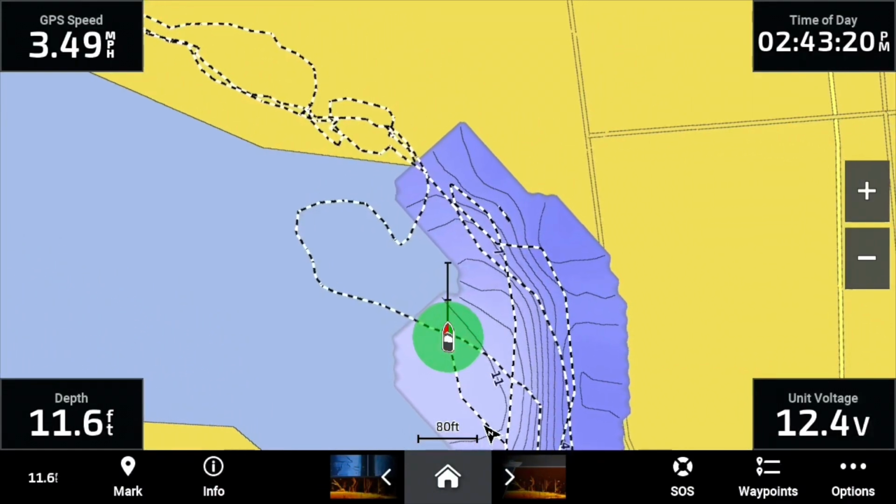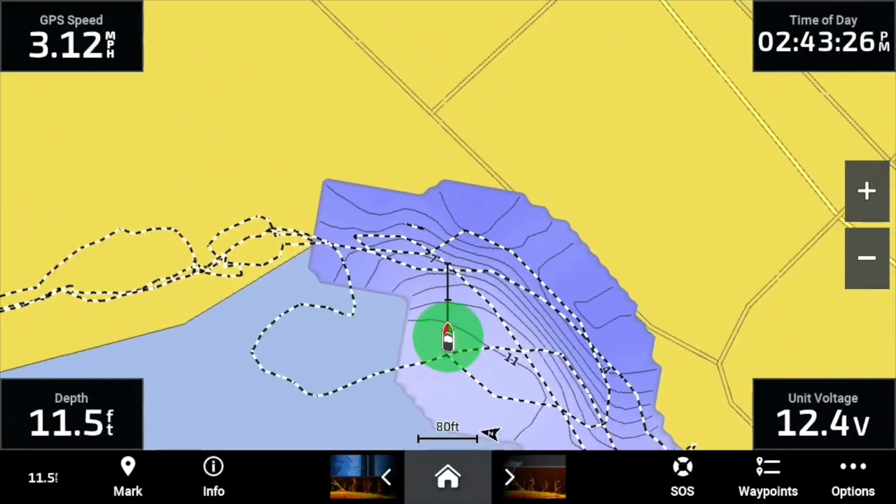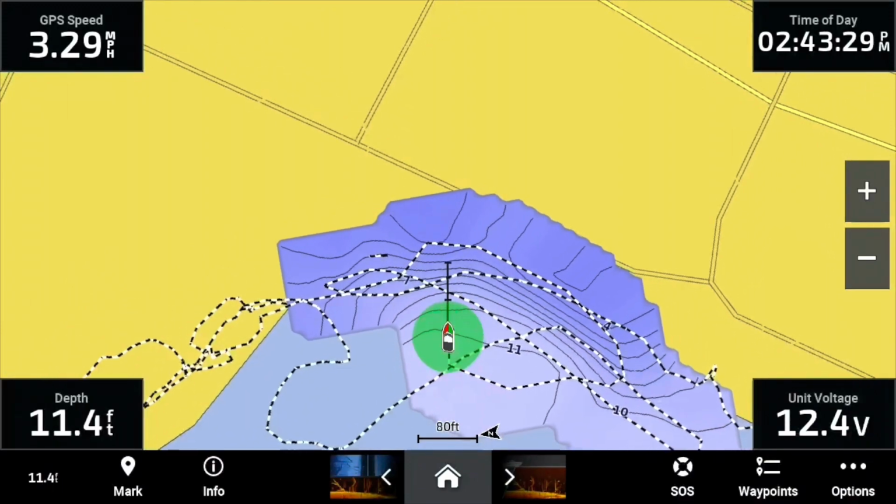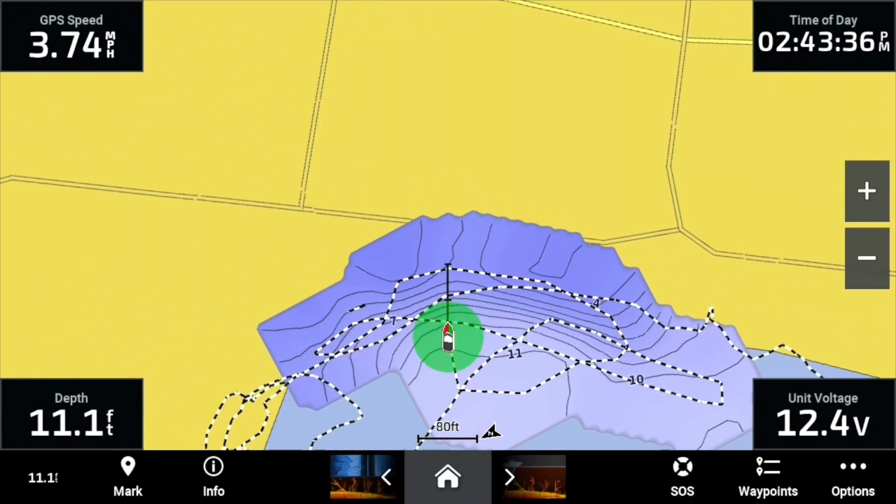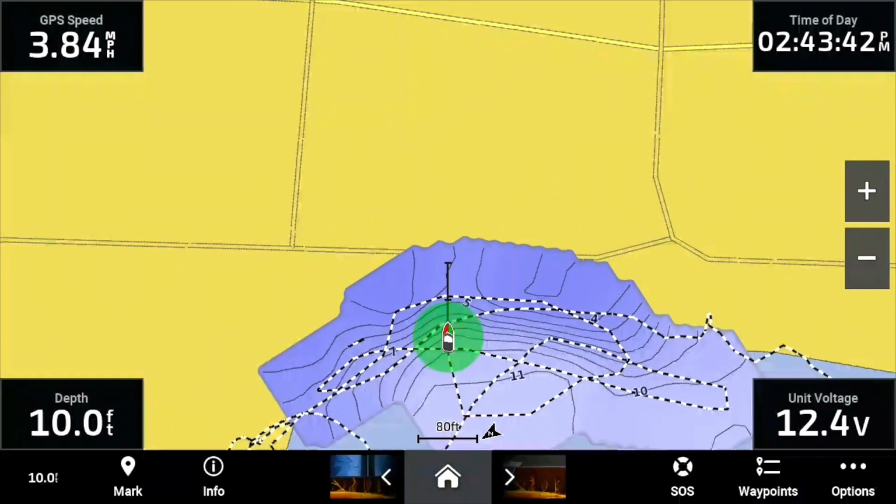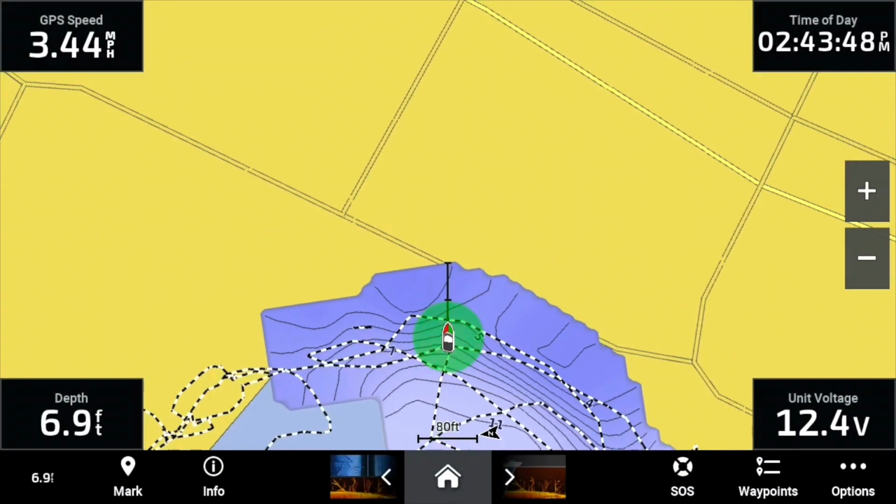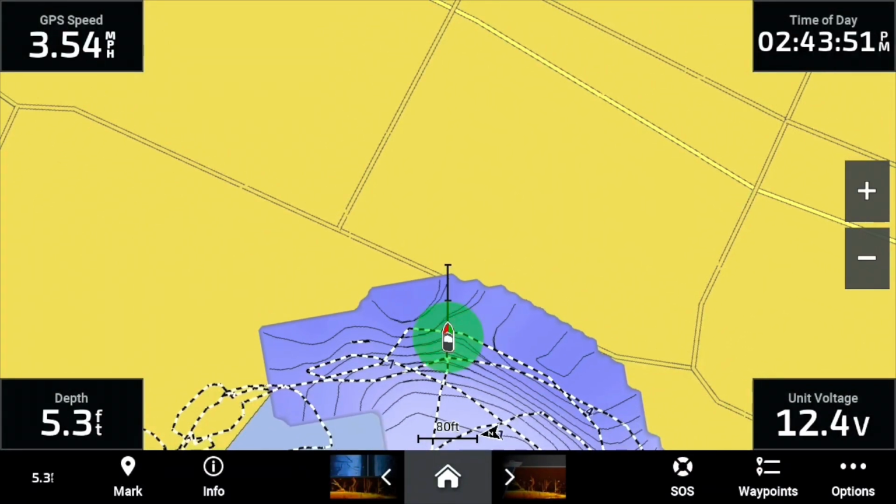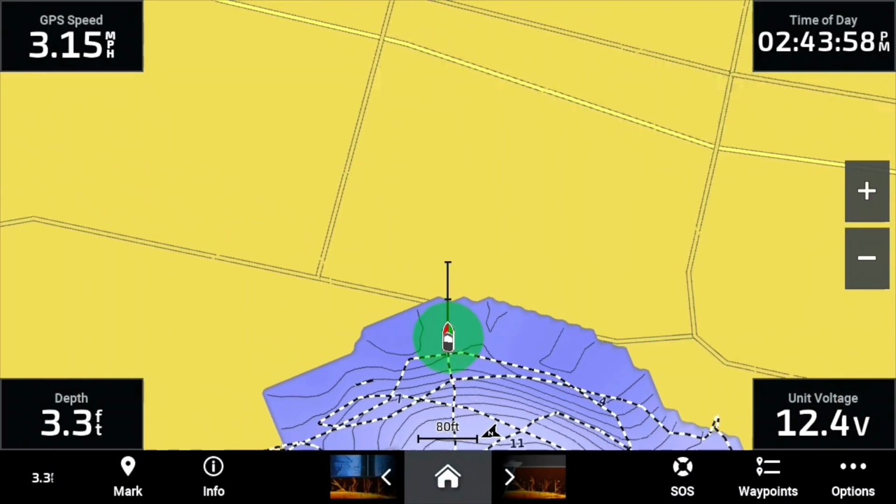Now, I will show you how to change the colors, because I'm not a big fan of the light blue and the purples and the dark. I like it 0 to 5 red, 5 to 10 orange. I want them to pop and the differences to pop. That way, when you get out on the lake, you know where those red areas are, especially if you're trying to find spawning areas or things like that. You can look at your map very quickly, see the red, and be able to go to it.